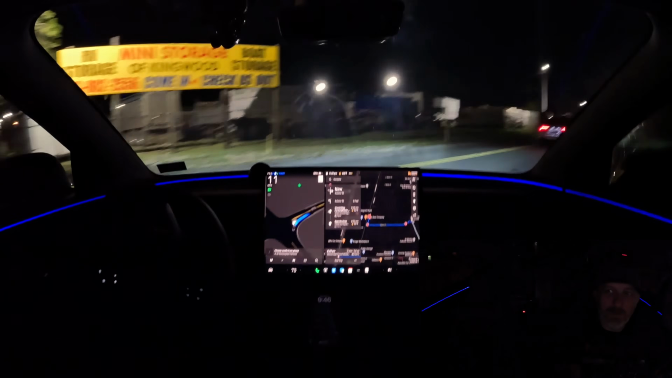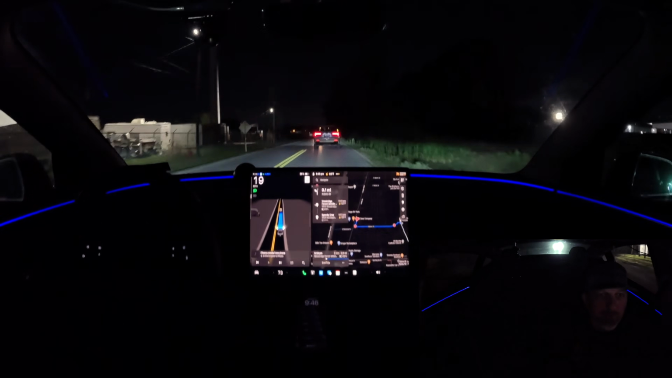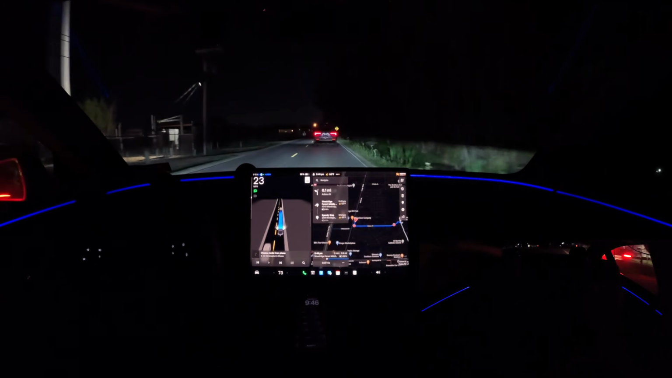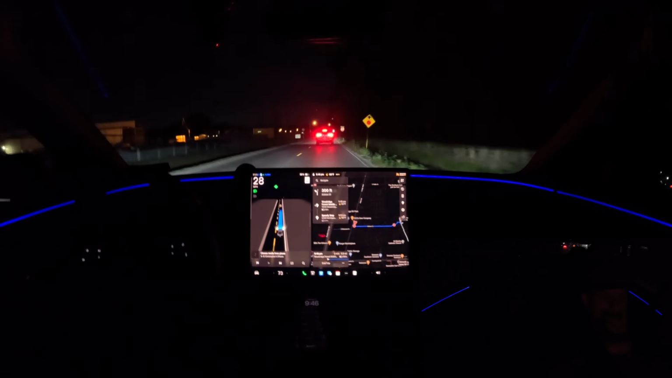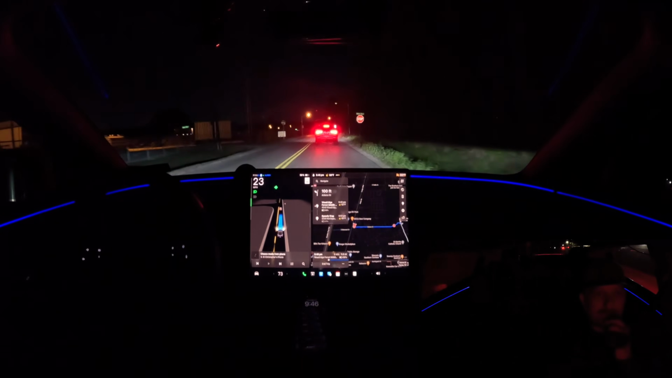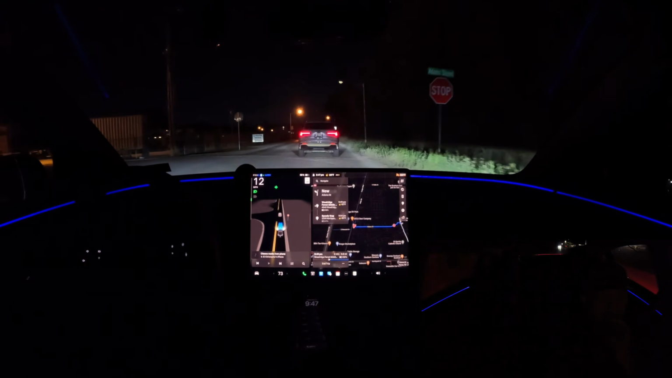And good job here at the railroad intersection, although we had the right of way the whole way, which makes it easier coming this direction since we have the right of way from that direction. A little bit more complex going the opposite direction, the way we were going to HEB.